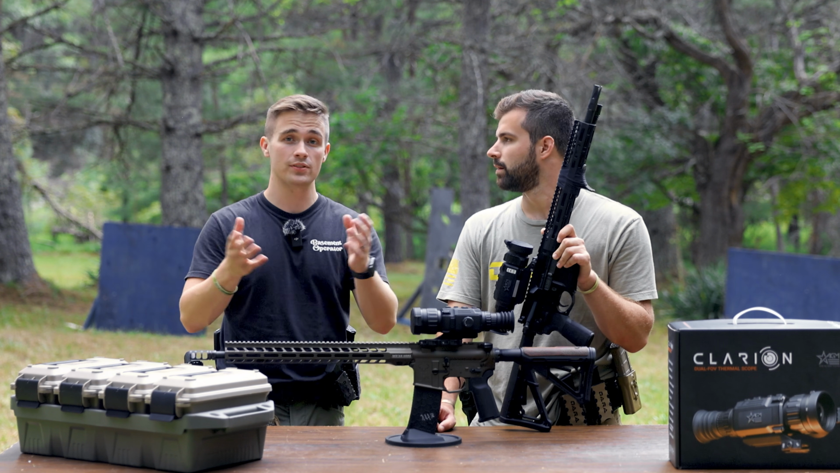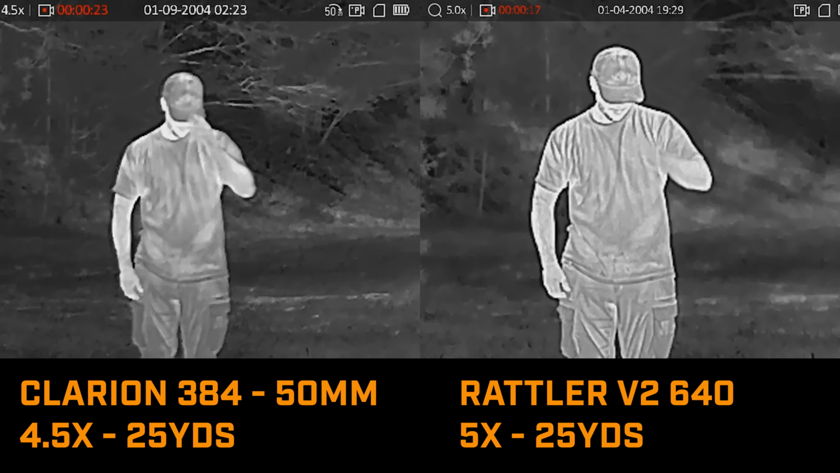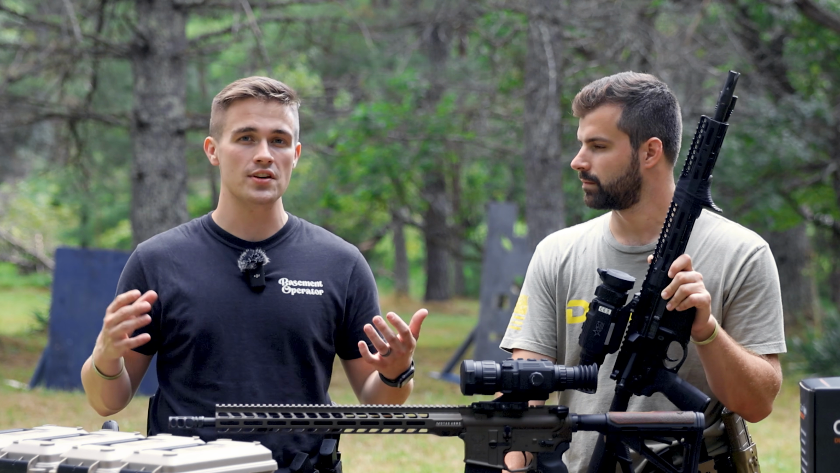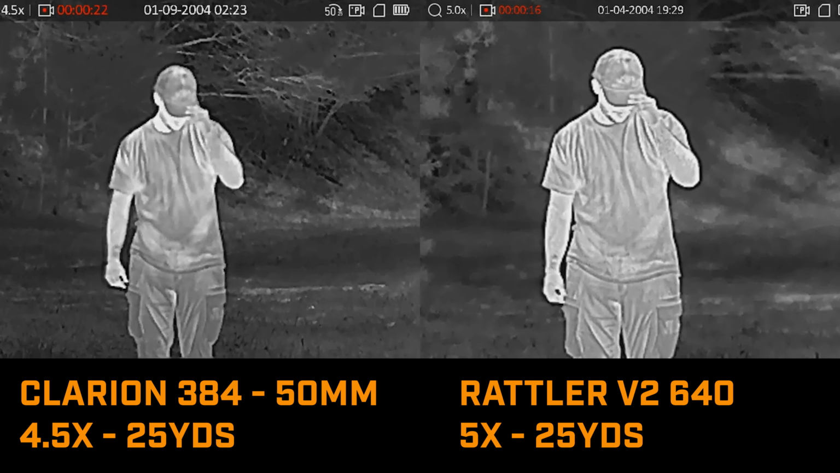And to make it really simple, we'll pop it up. We have one of the Rattler zoomed in at a 5, and we have the base magnification of the 384, and you can see Hunter down there, and they look exactly the same. And that is why the 384 core Clarion is so powerful, because it already has the base magnification in there.